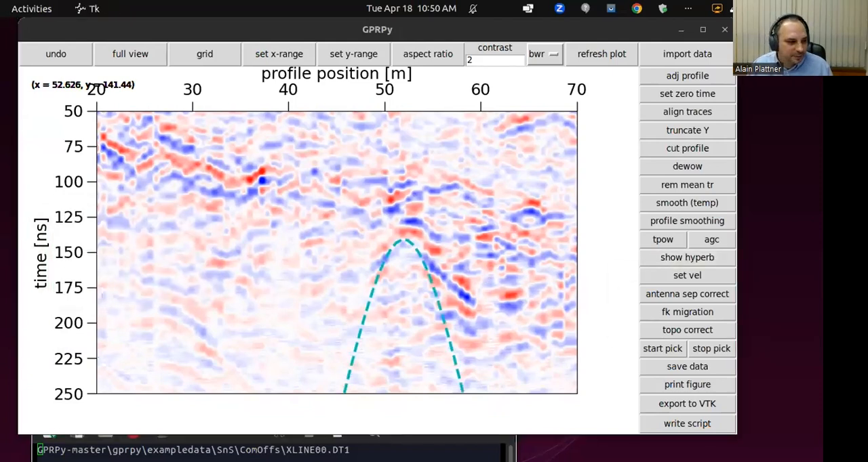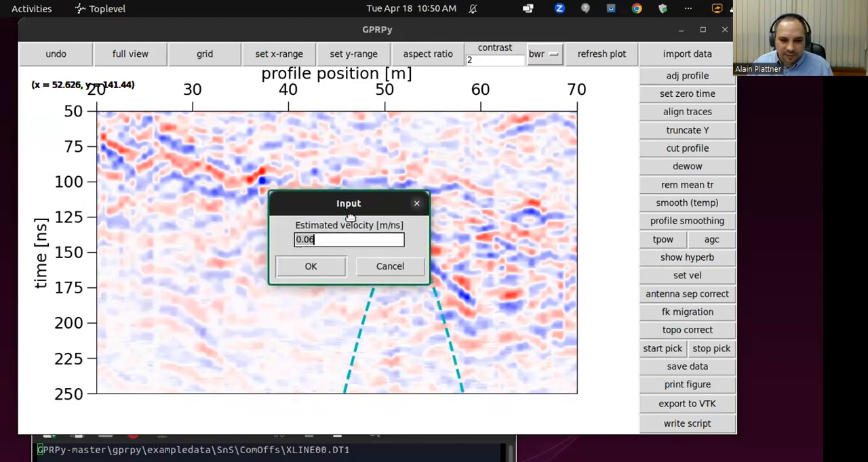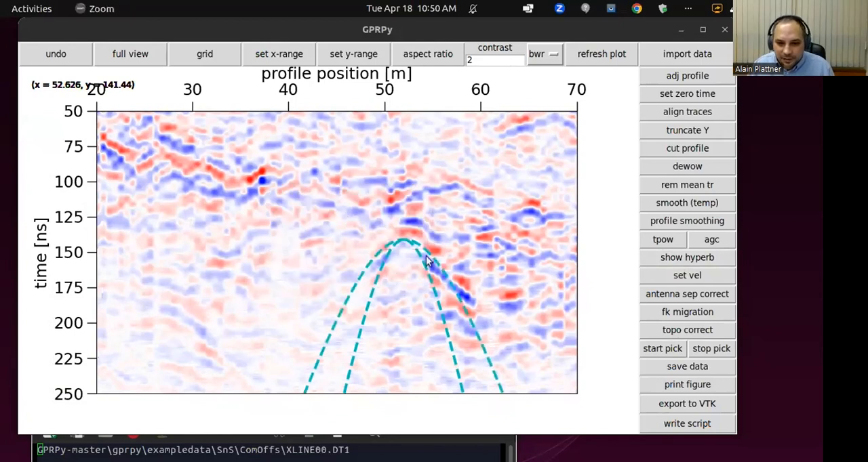We want to maybe show another one at the same location. So we use the same X and Y axis, but let's set a more reasonable velocity for sand or granite dust, 0.1. And yeah, it's a little bit better. It's still not great, but maybe here it fits a little bit better.